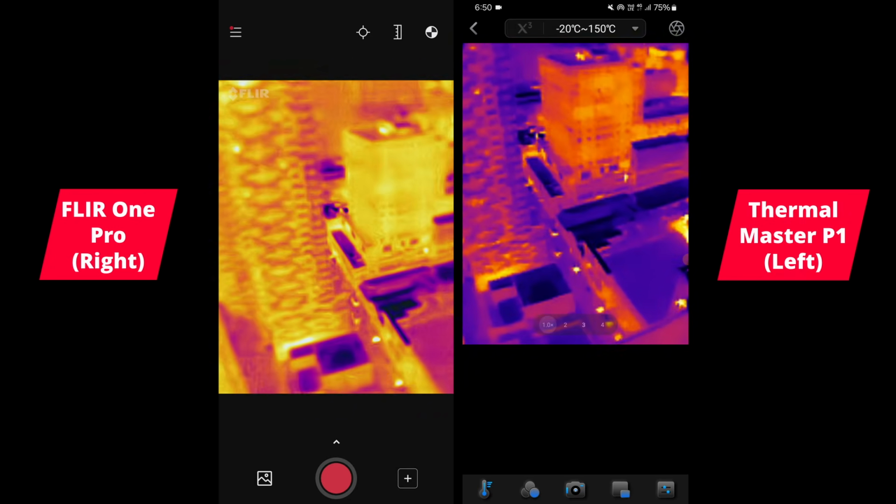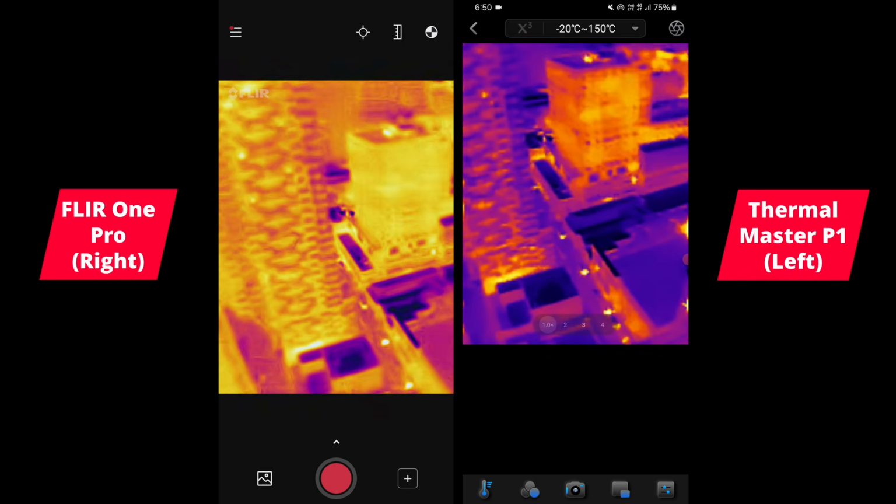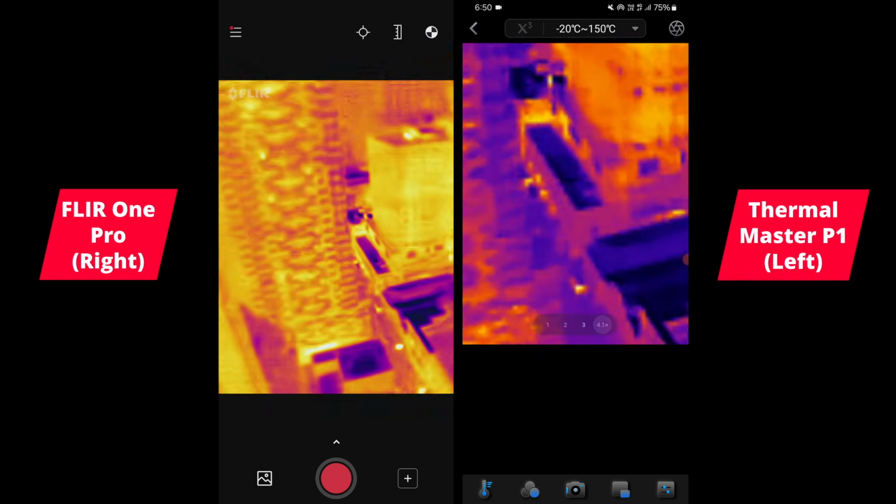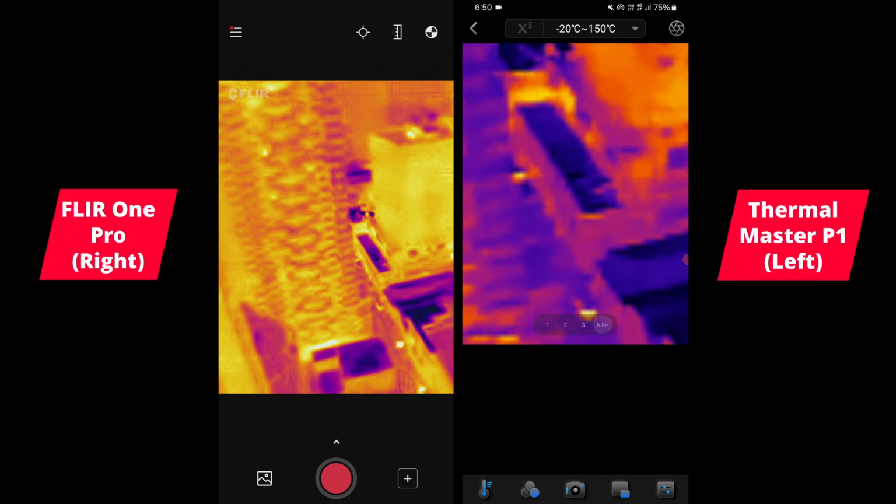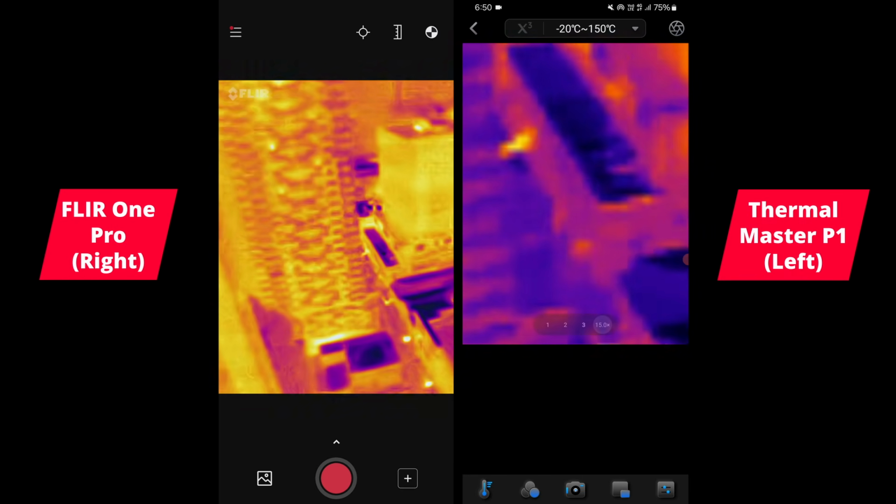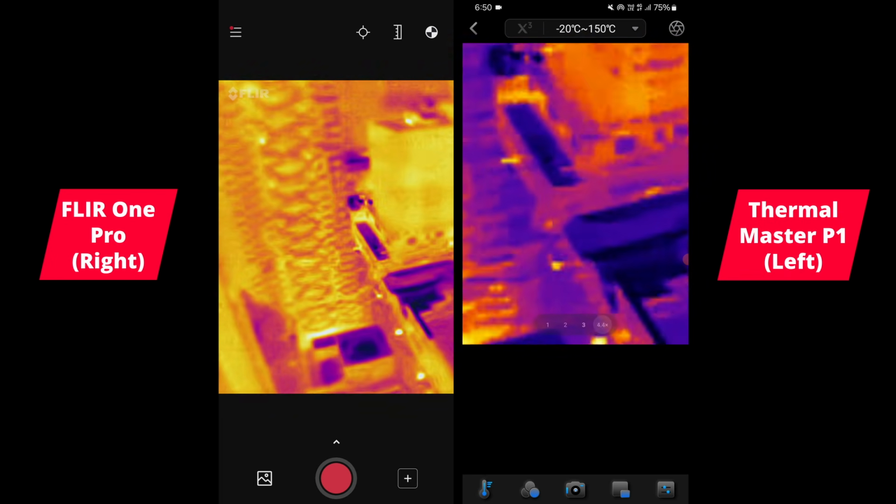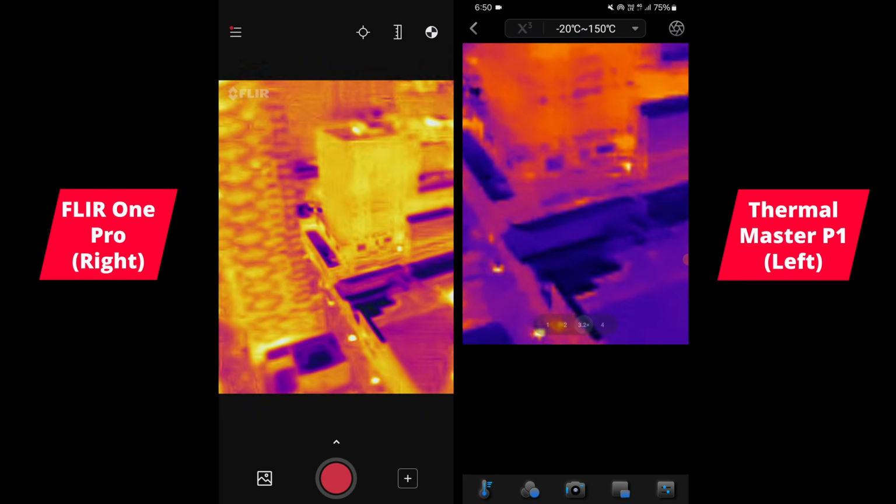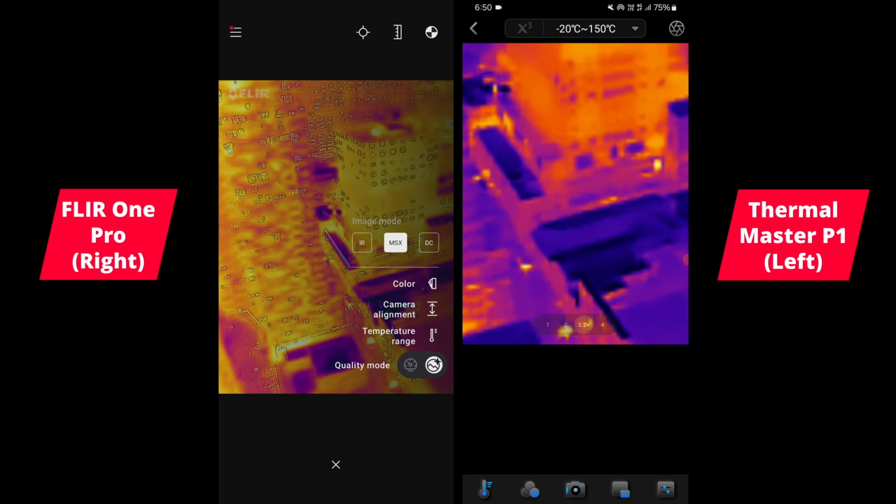But you turn it off like that, and you can see individual people. I'll zoom in here and see individual people. They're walking on the street, these two in the middle here. This is with the digital zoom. But you can't even make that out at all with the FLIR One Pro, and there is no option for me to, maybe I can go into the MSX like that.